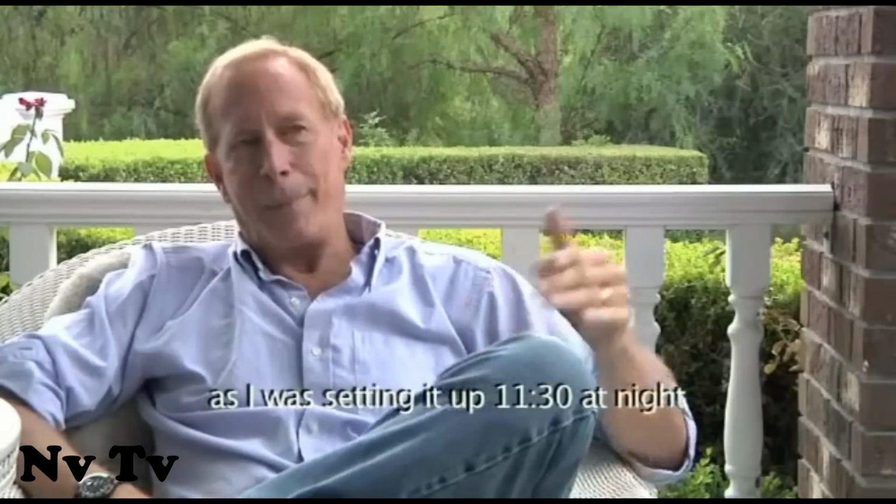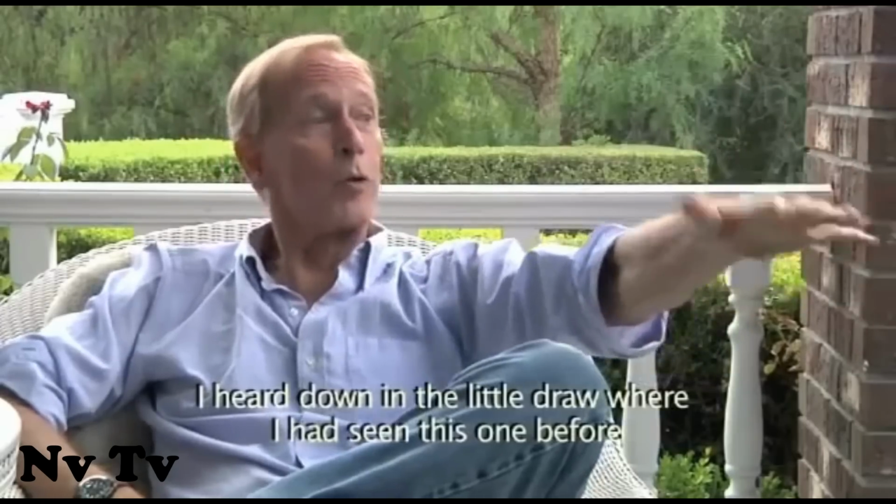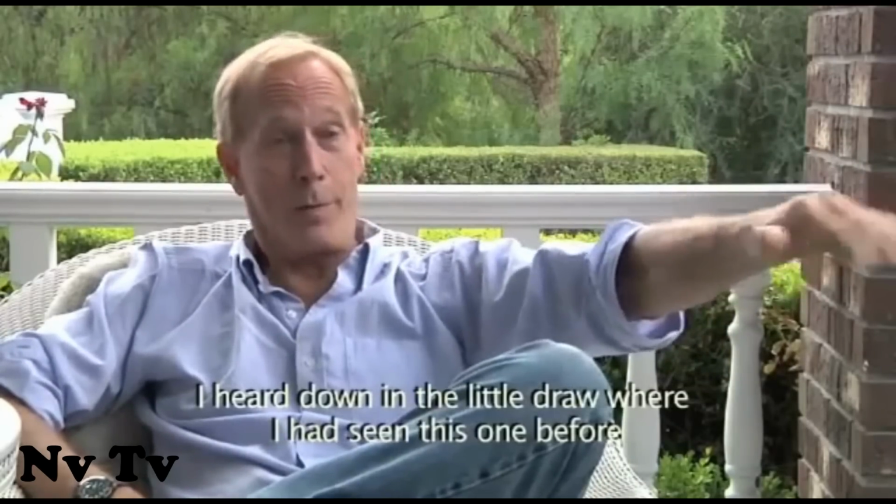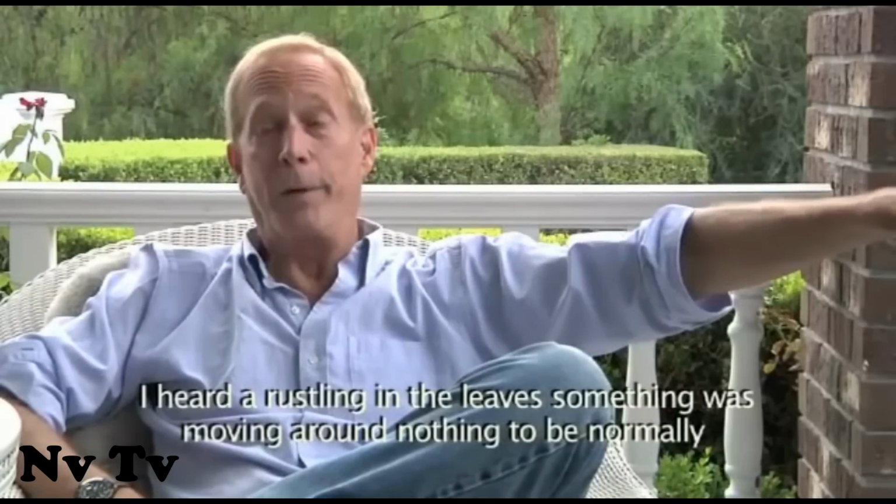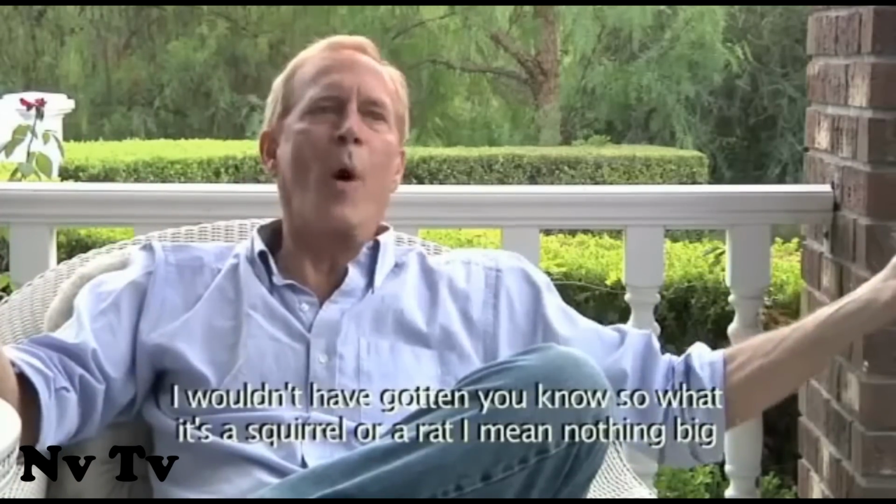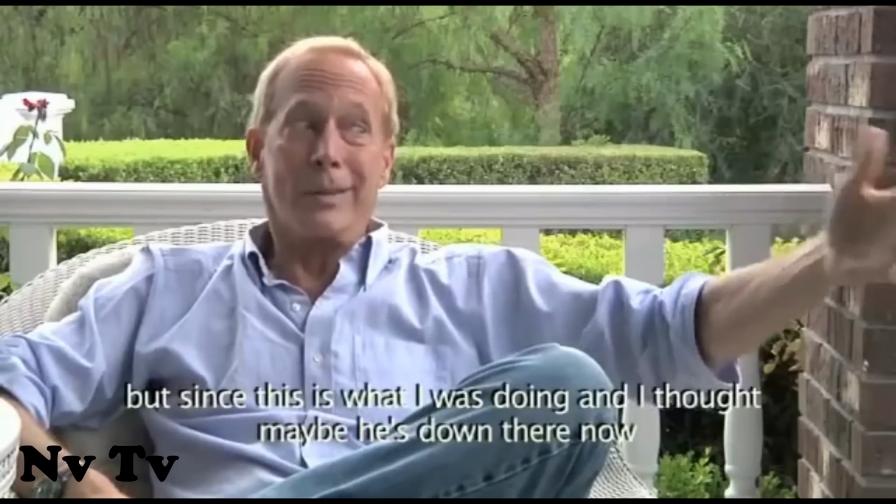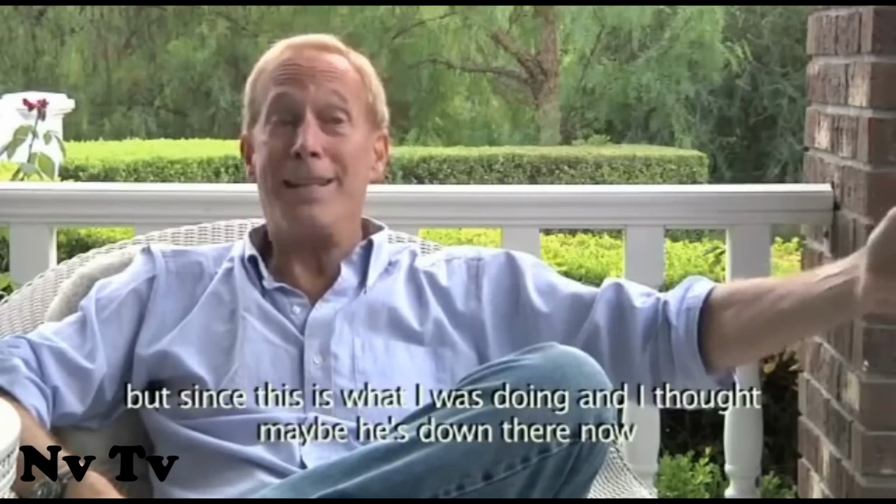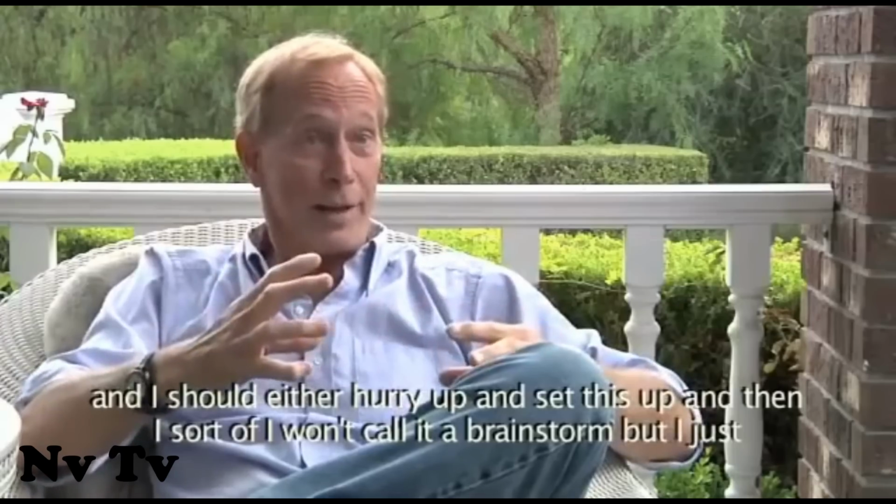As I was setting it up, 11:30 at night, I heard down in the little draw where I'd seen this one before, a rustling in the leaves. Something was moving around. Normally I wouldn't have thought twice, it's a squirrel or a rat, nothing big. But since this is what I was doing there, I thought, maybe he's down there now, and I should hurry up and set this up.